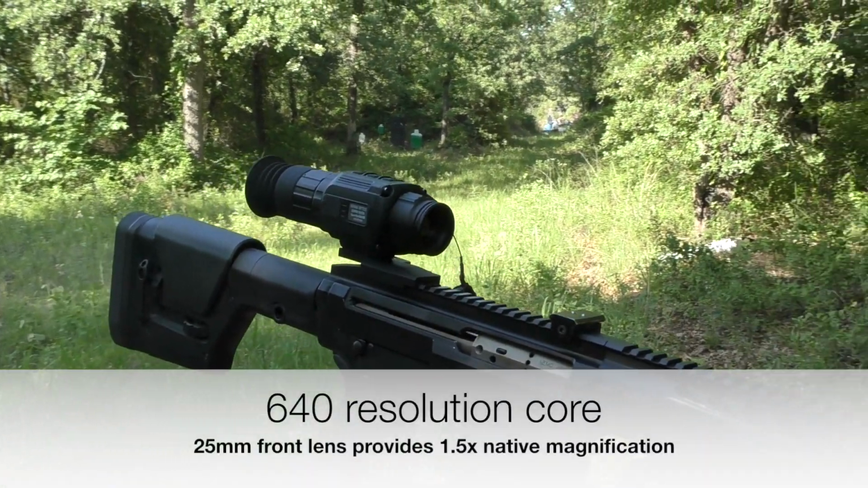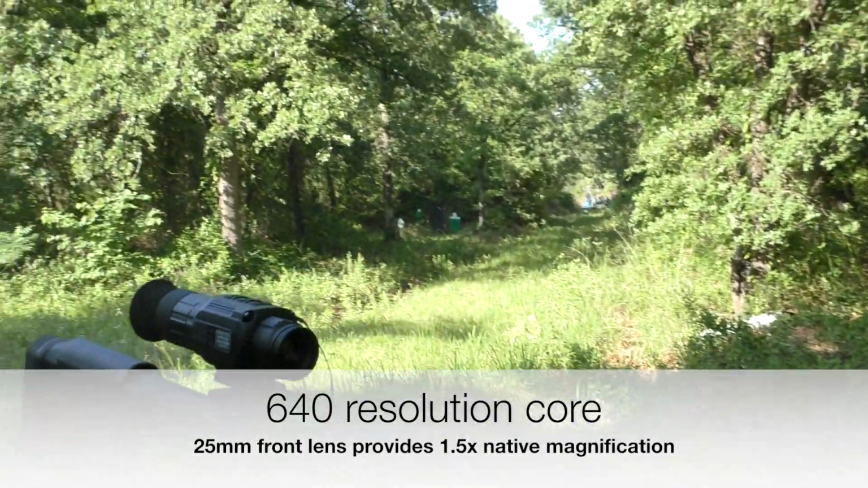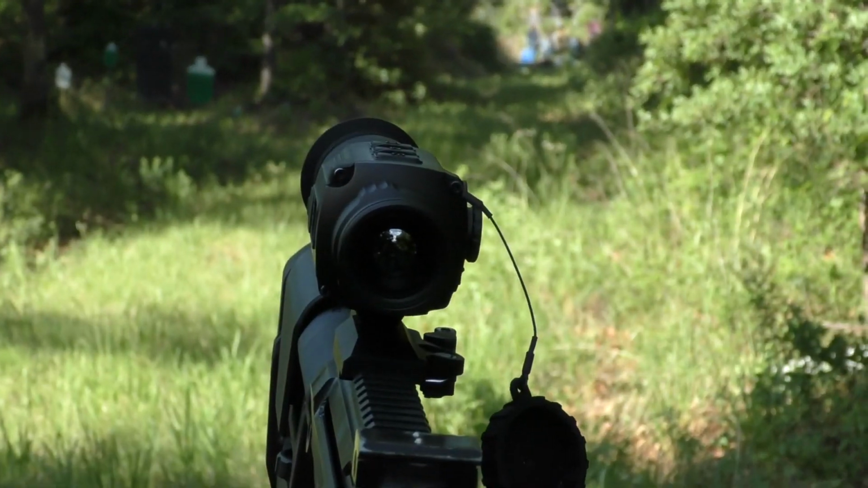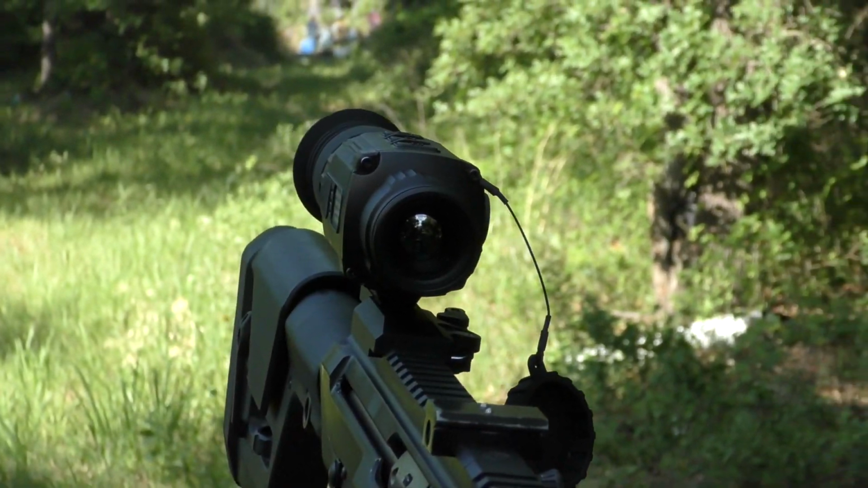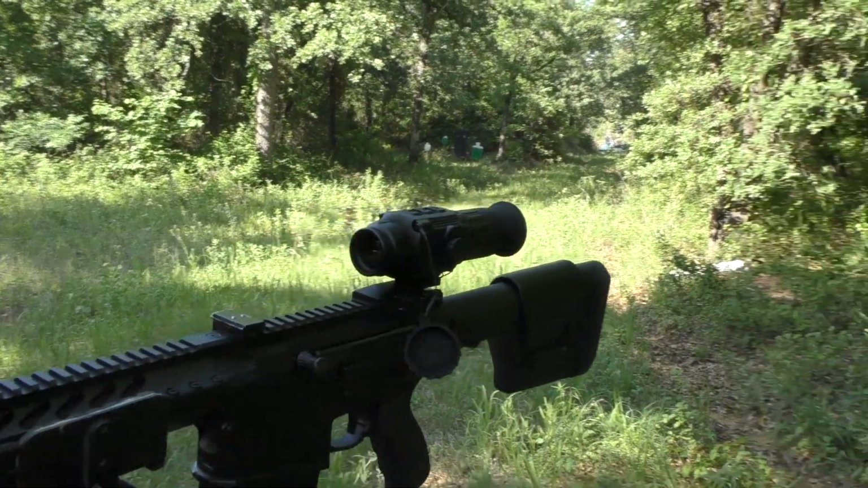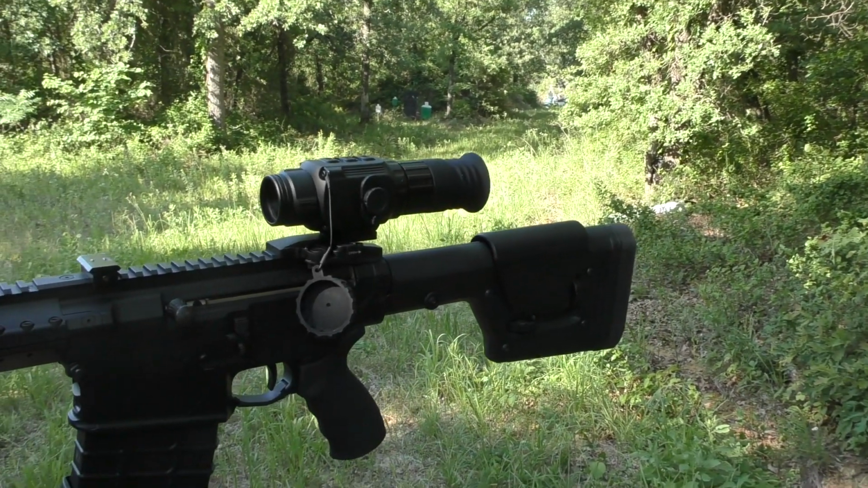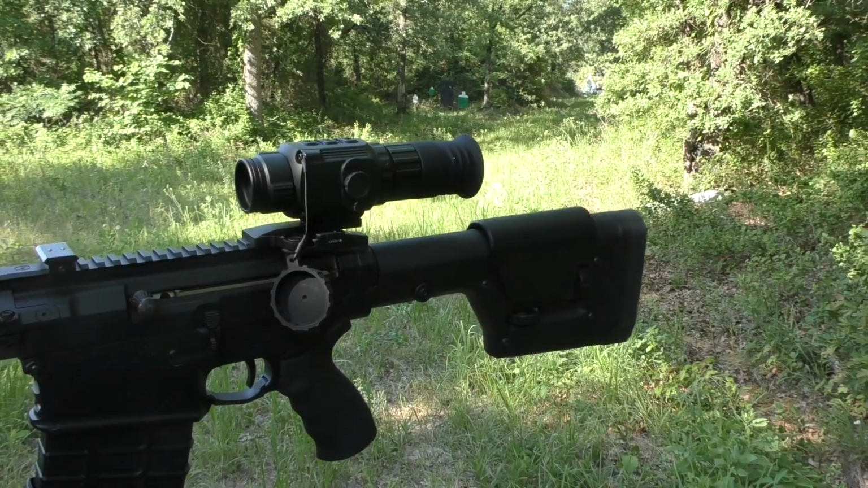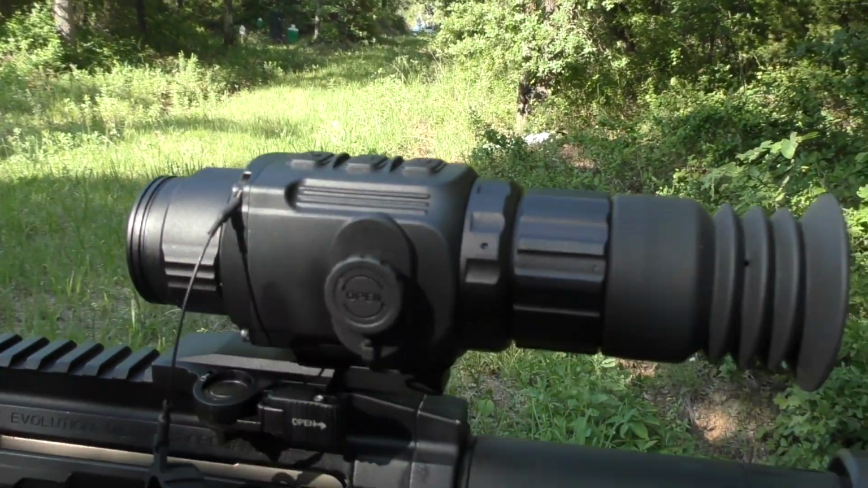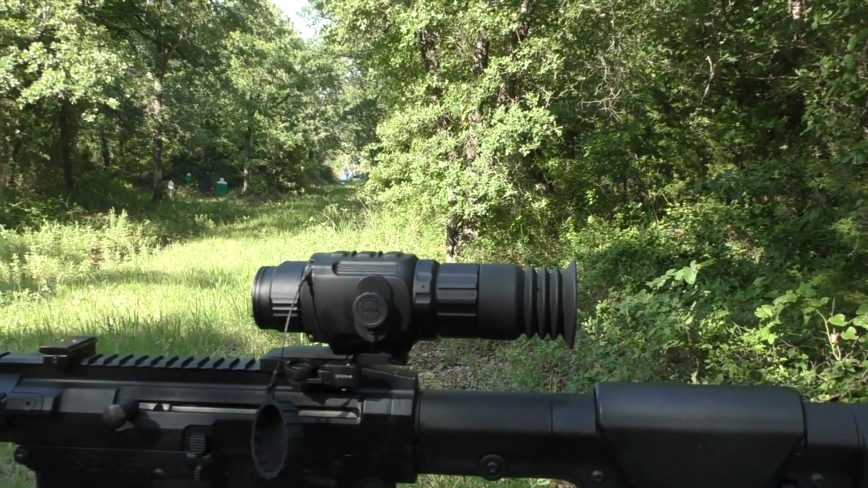It's running 50 Hertz refresh rate, 12 micron, has a very lightweight and compact form factor, rated for up to .308 in recoil. It's going to have a super wide field of view and a 1.5 times native magnification. Does have digital zoom at 2 times, 3 times, and 4 times.